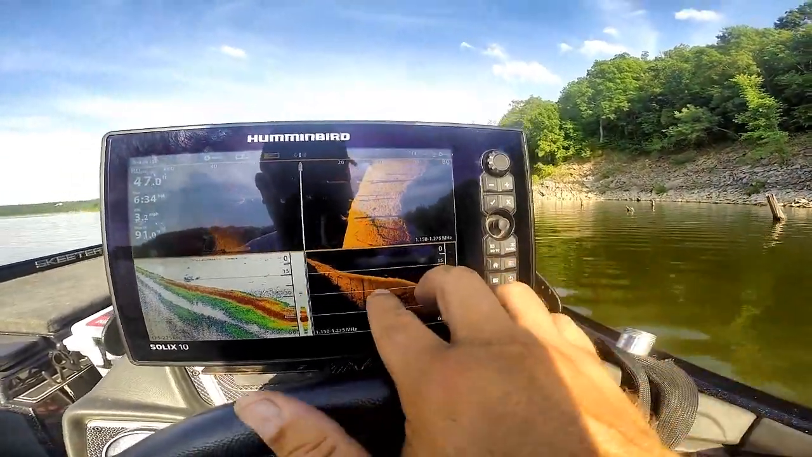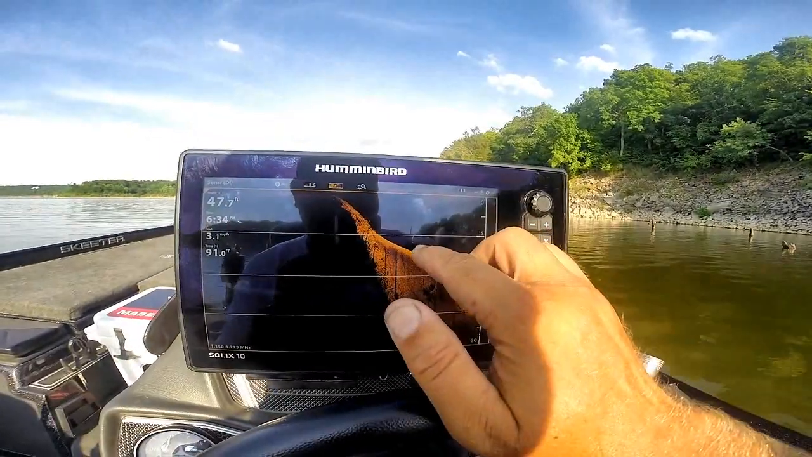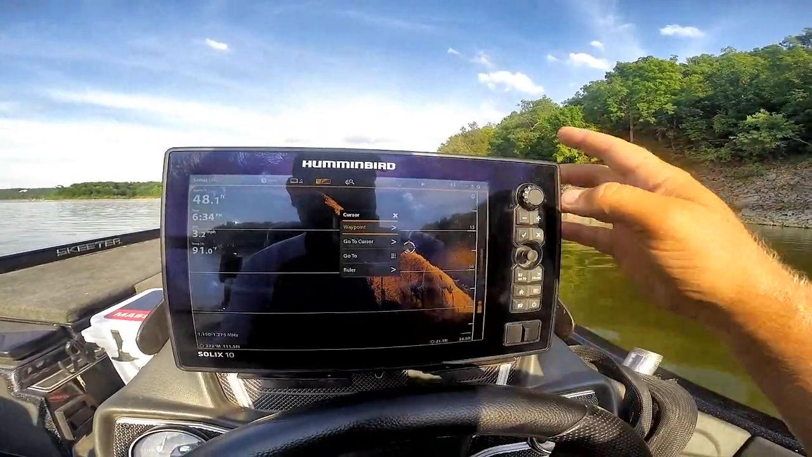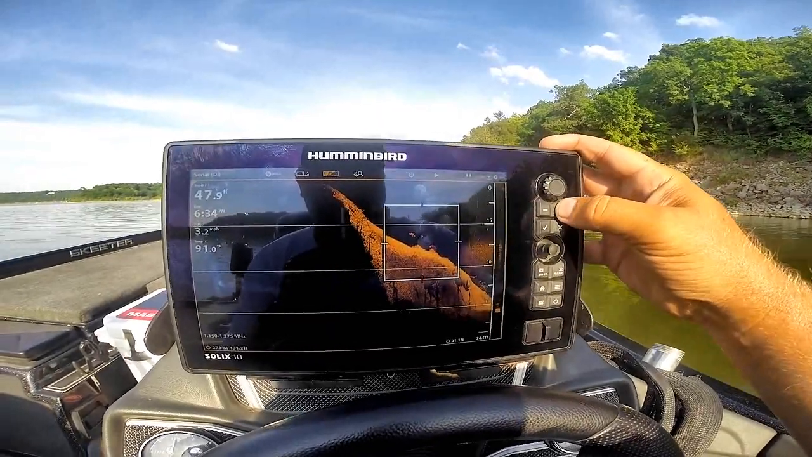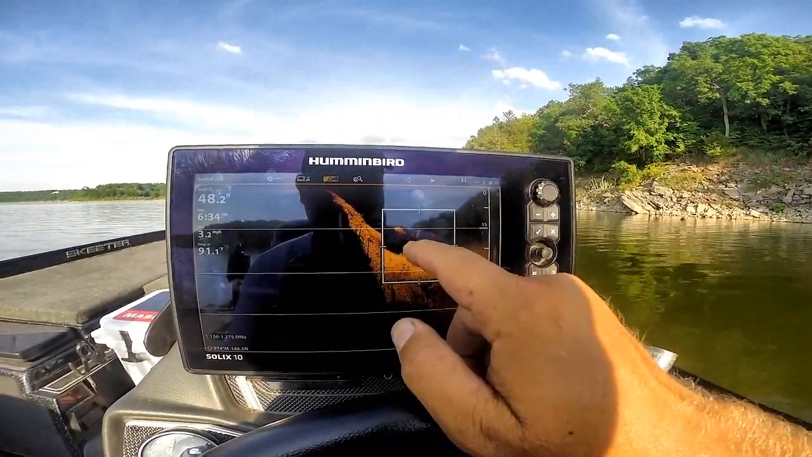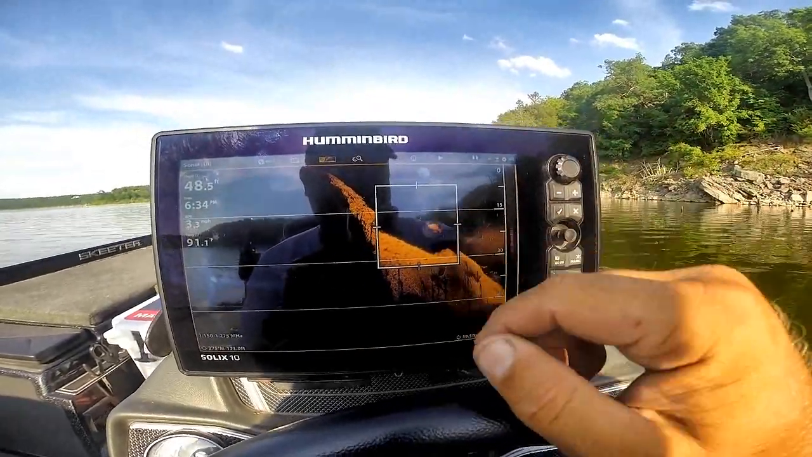Look at those two fish down here. Want to look at that? Two fingers tap and hold. Hit right there. I'm going to zoom. Look at that fish sitting right there. You can see it. Bingo.